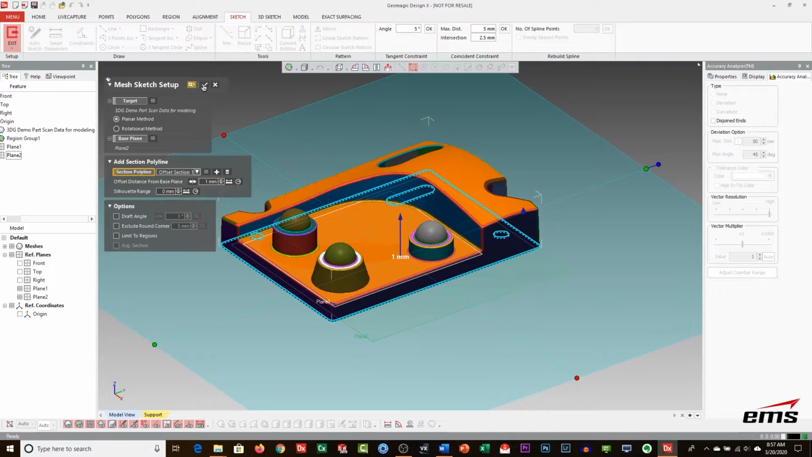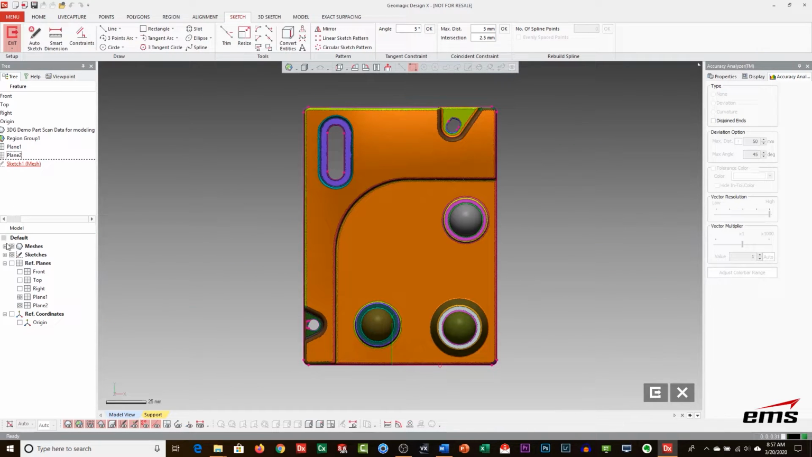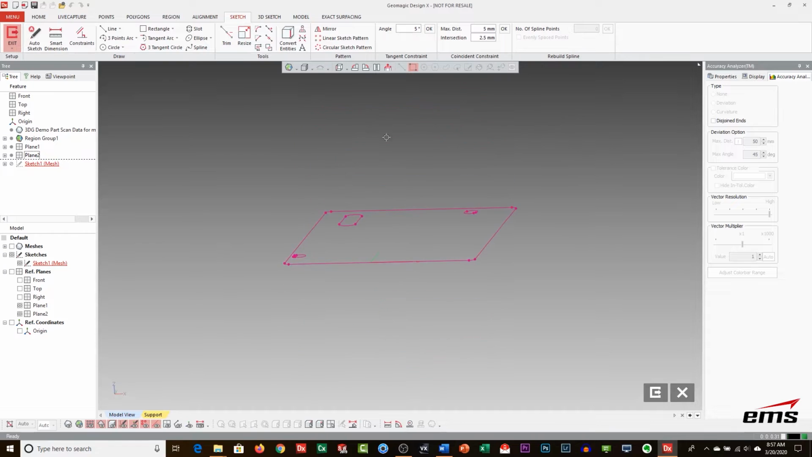Now, one of the differences is this mesh sketch will be right on the bottom surface. So let me hide the mesh. If you look, instead of being offset like the other products, even though I moved up the plane to sample it, it's actually going to put it right down on that bottom plane, which would have been plane 2. So I don't have to worry about it. It's a little different in here.